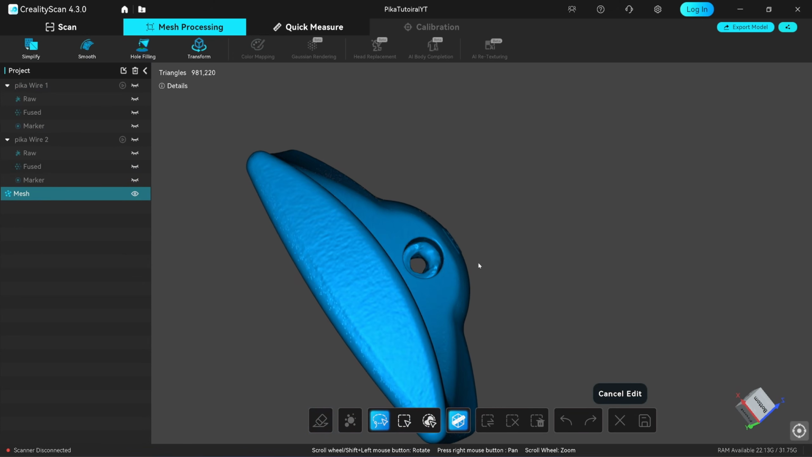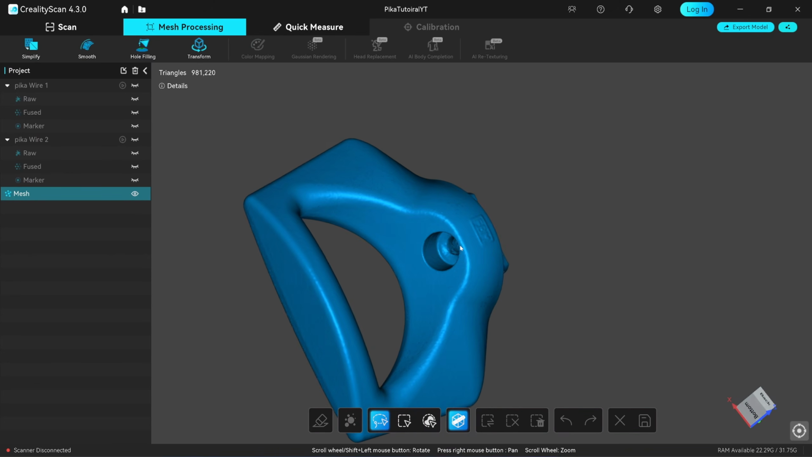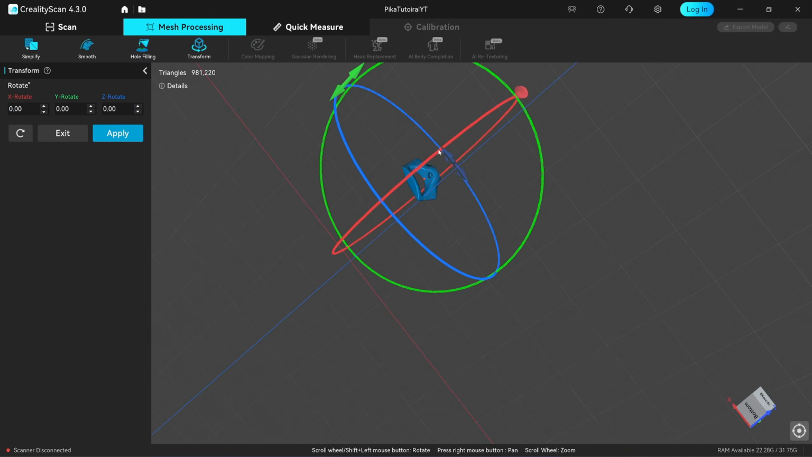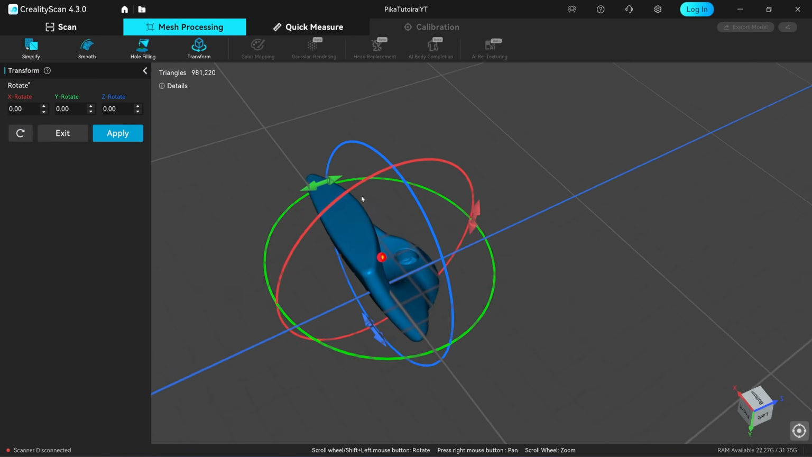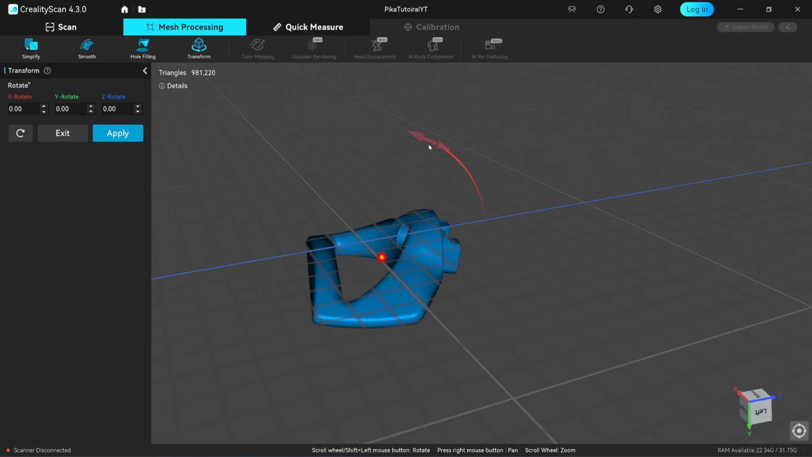You can repair the mesh model using the clay tool. Next is the Transform tab, which lets you rotate the scan data relative to the origin plane. I never use this function though, it isn't precise enough for reverse engineering work.